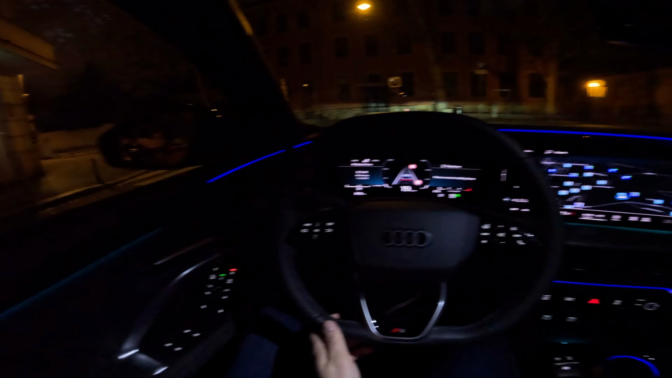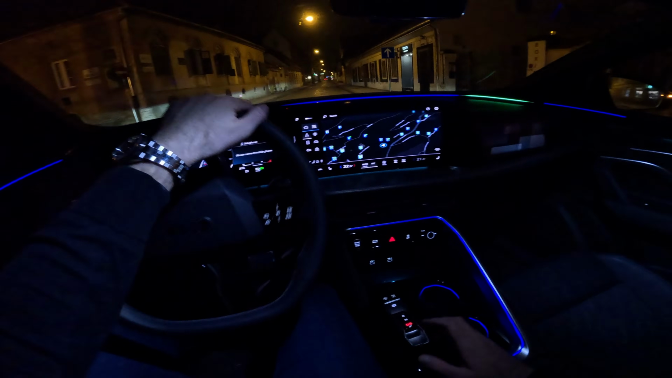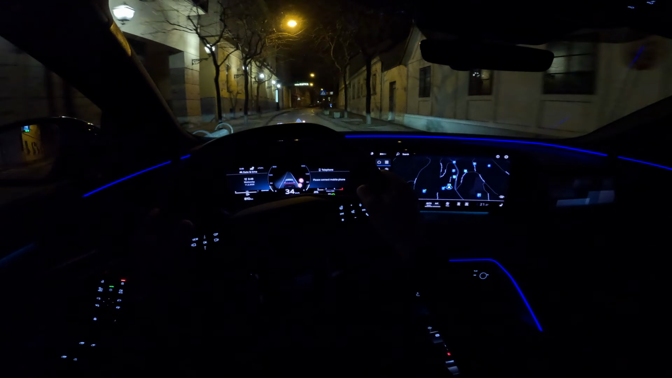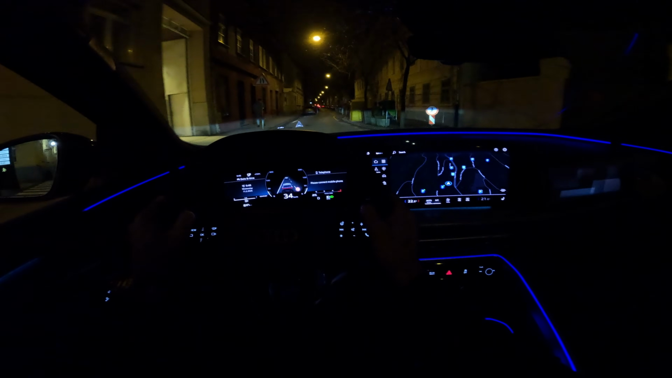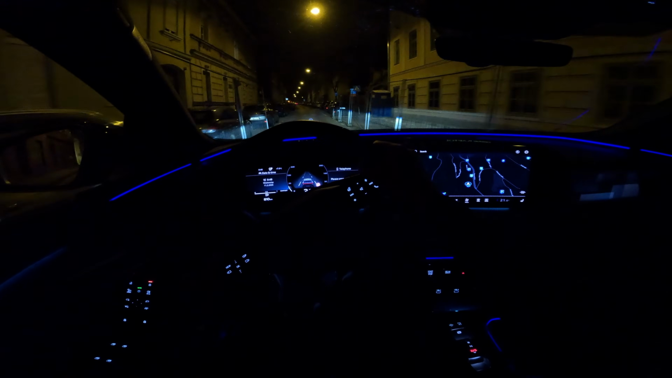So this will help you to keep everything tidy and to keep your wheels untouched. I will now let you enjoy a bit of driving without talking.